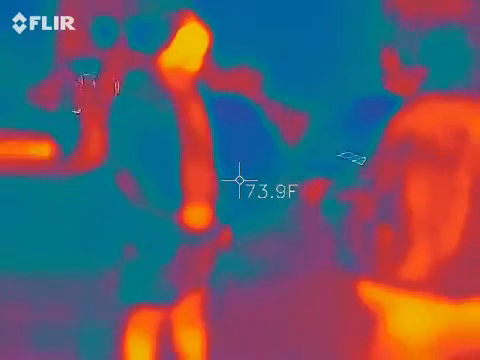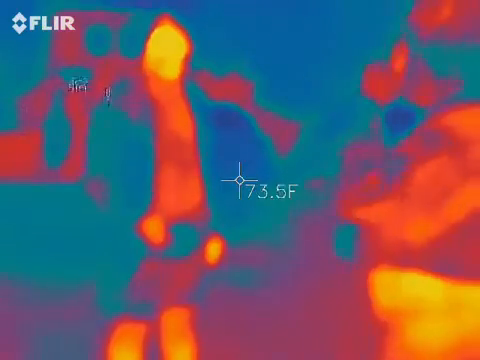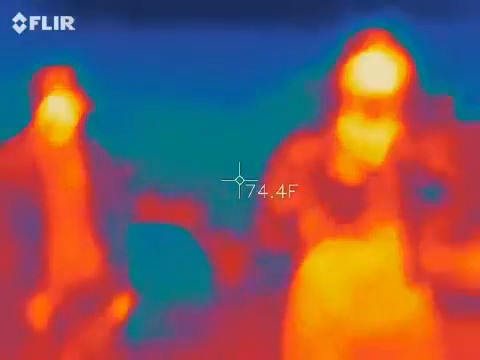Just hopping all over, isn't it? Yeah. And they've never done an archaeological dig here, so there's no electrical lines or anything. Yeah. That's crazy.